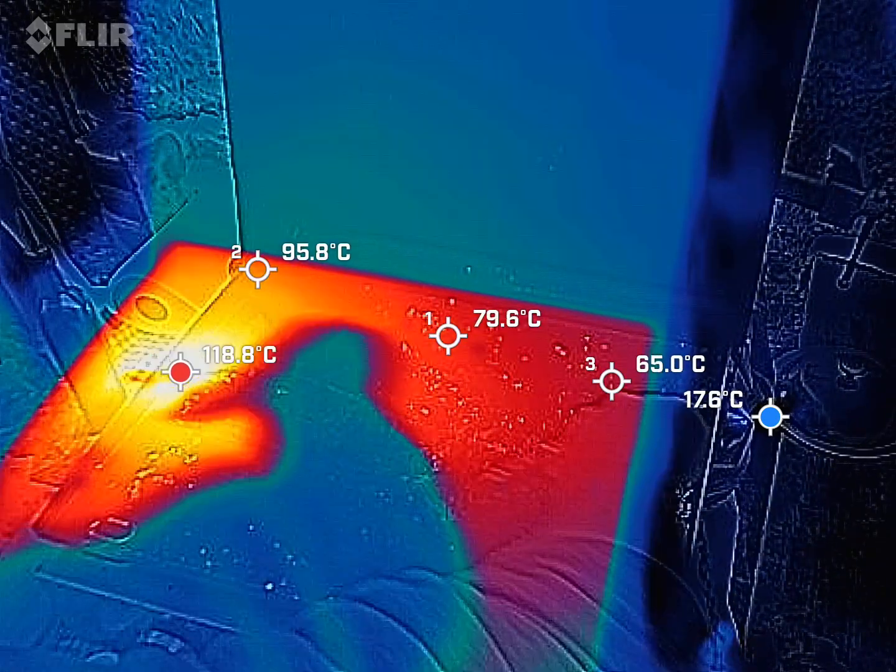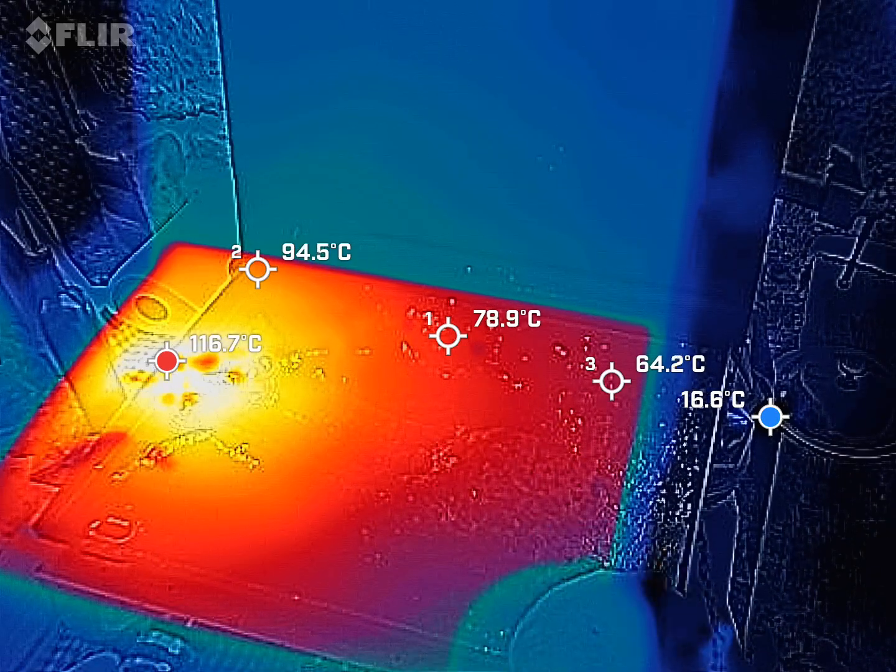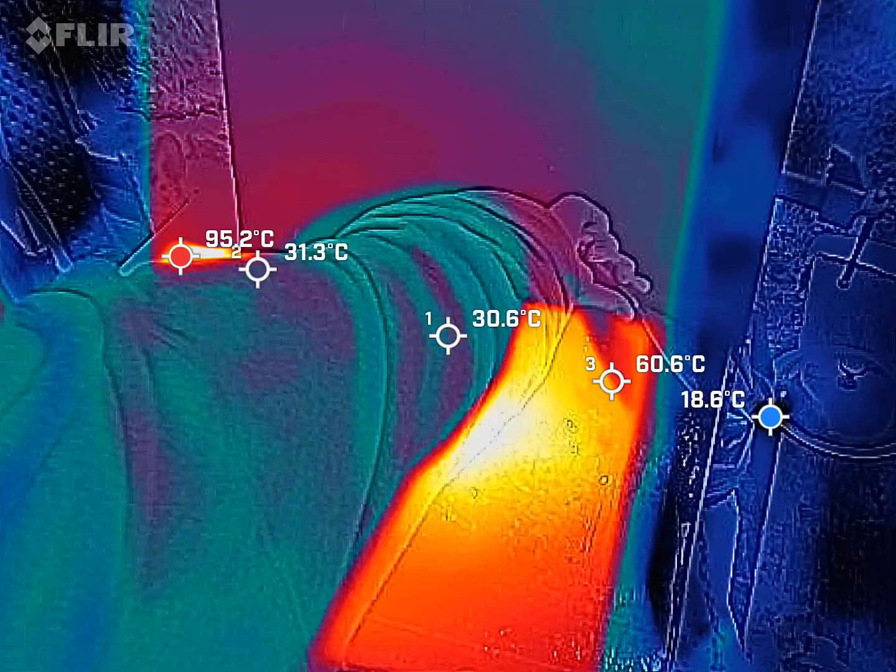Now I don't know what it looks like on the FLIR because I can't see it right now. Could be totally boring.